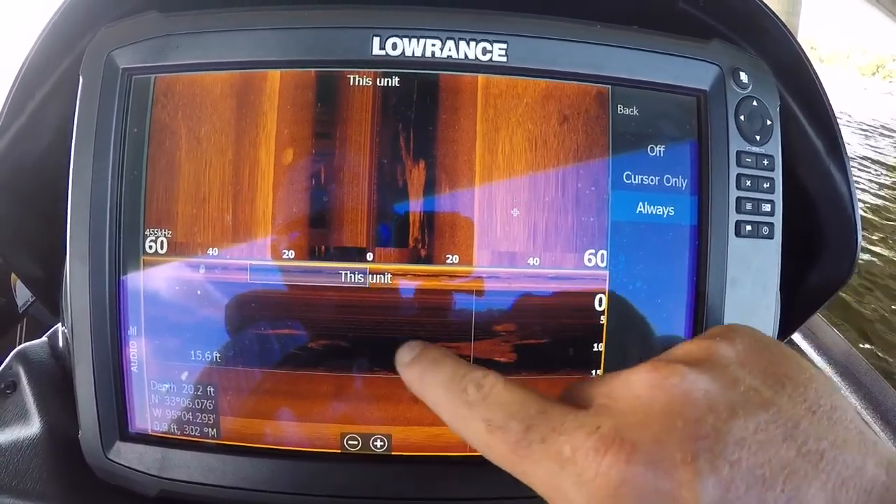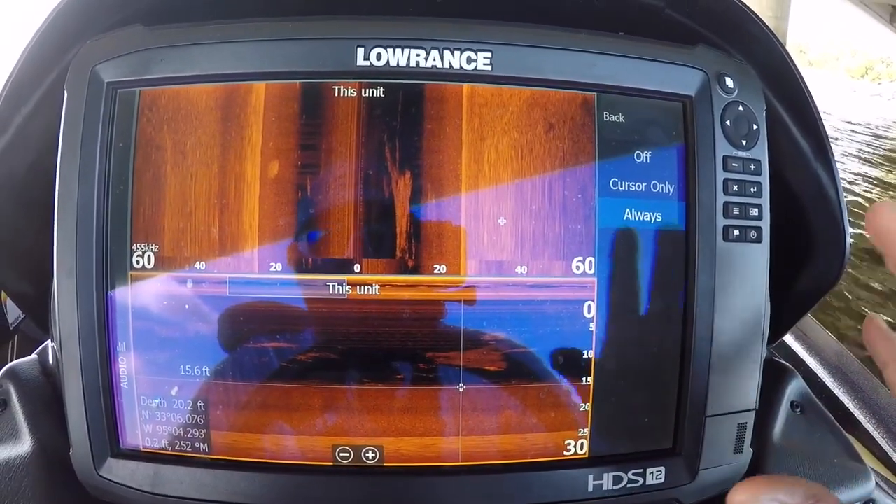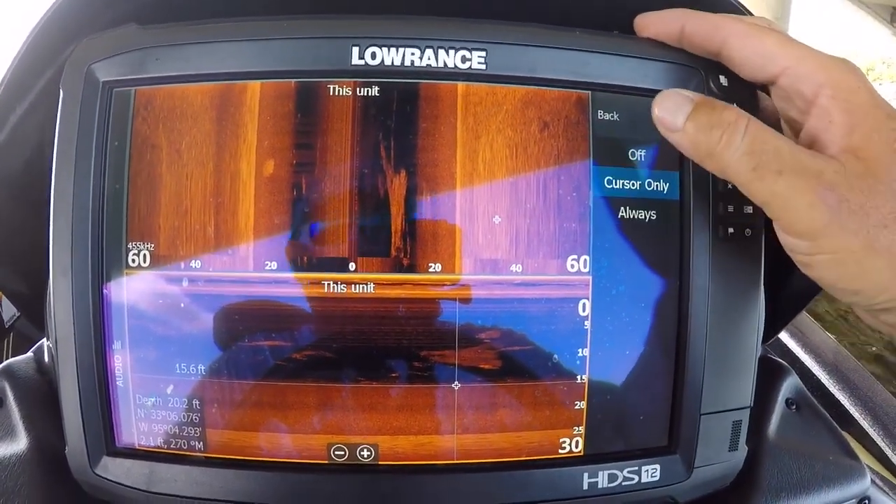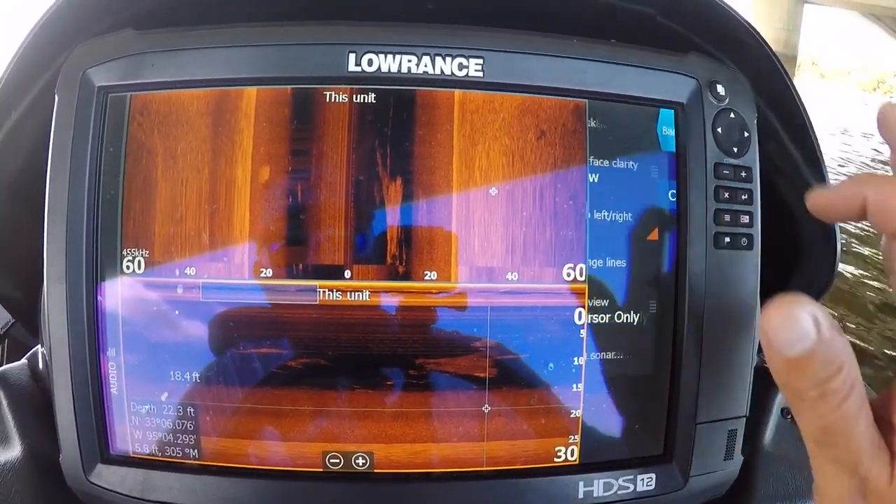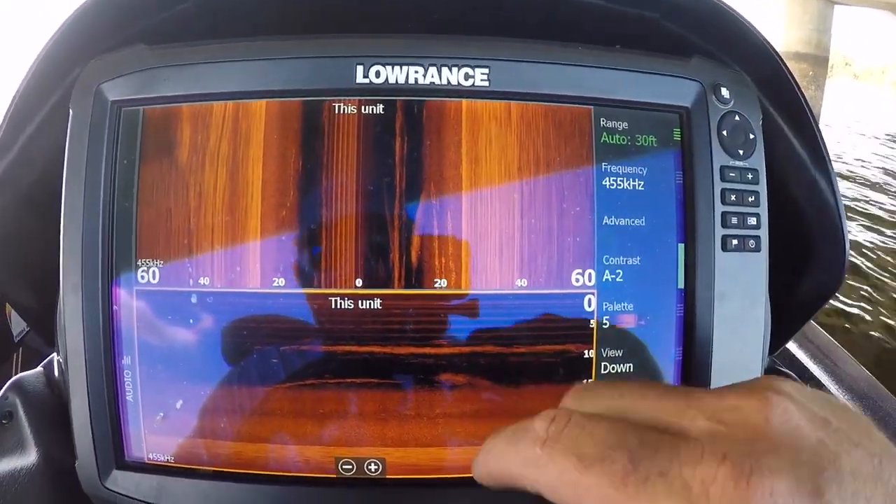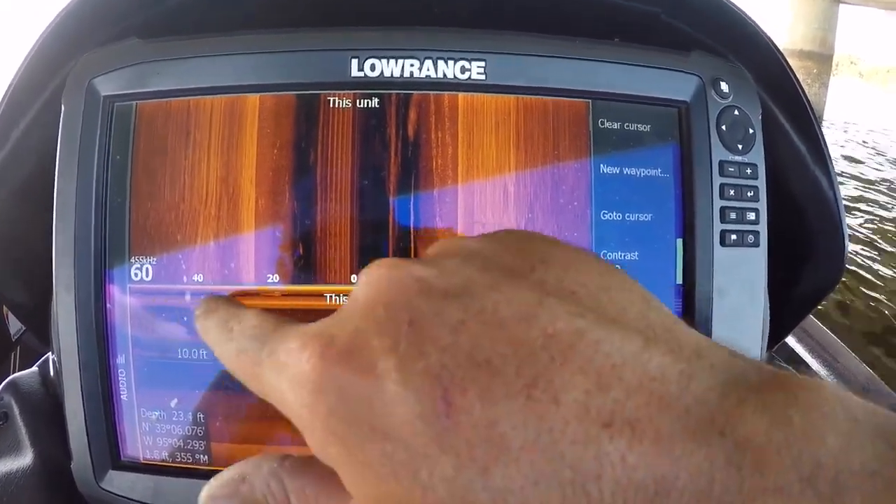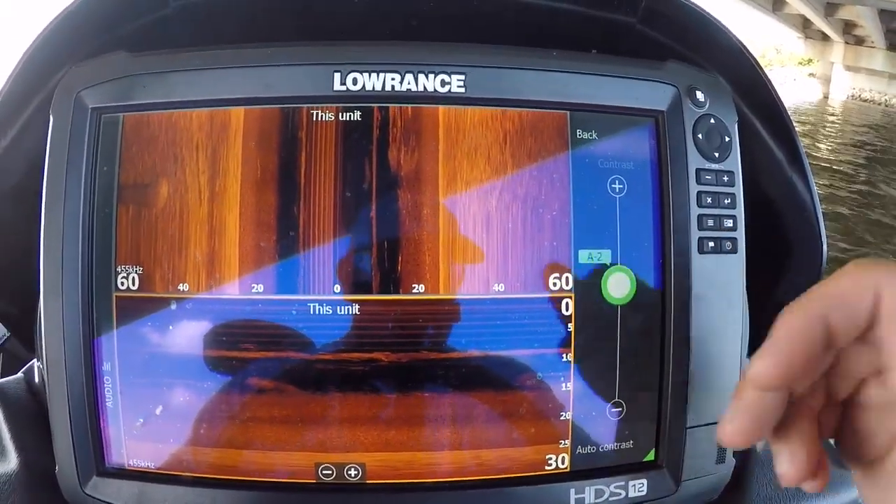As I scroll back through here, all preview is doing is giving me a thin stripe showing me what I've already gone past and what I can scroll back and view again. I do it on cursor only. When I put my cursor on the screen, it'll bring my preview up. When I take my cursor off, clear cursor, the preview goes away. So the only time I need to know how far back I can scroll and look at something is when I've got something highlighted that I want to look at, and now I can see where I am in the process up here. Okay, let's talk about contrast.